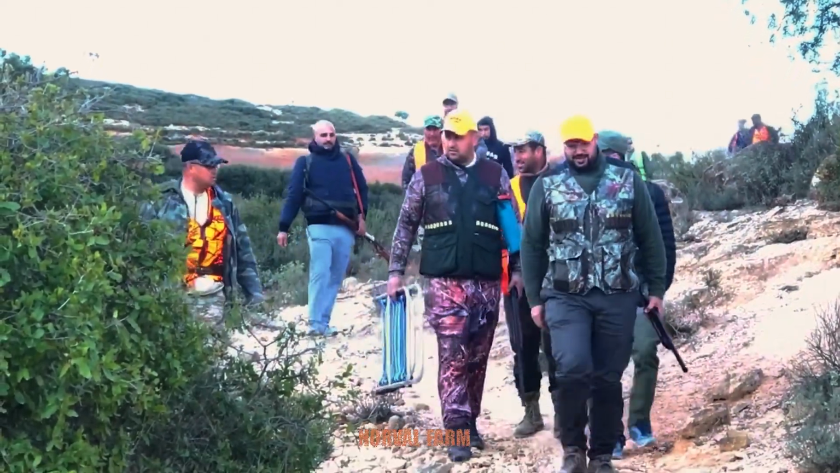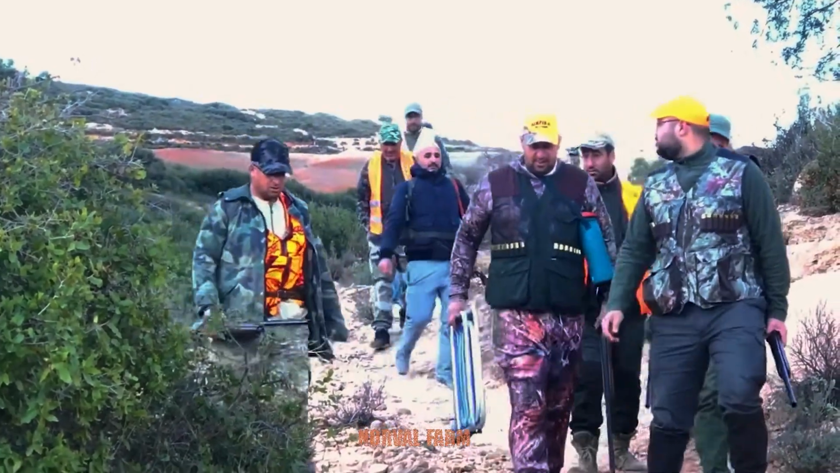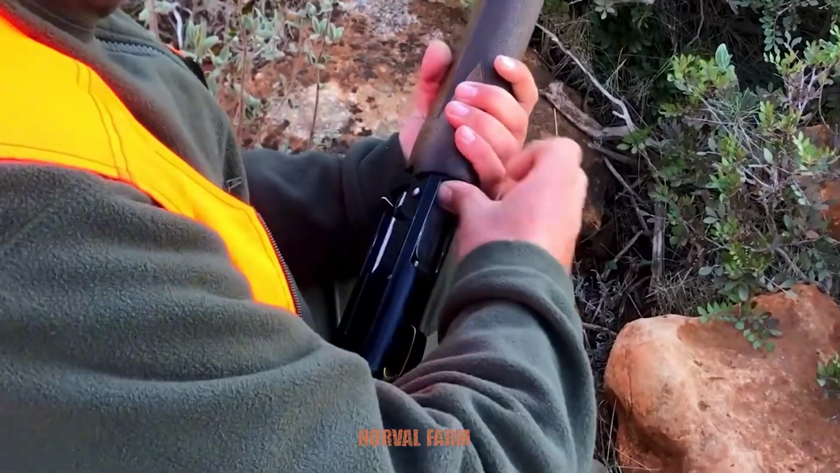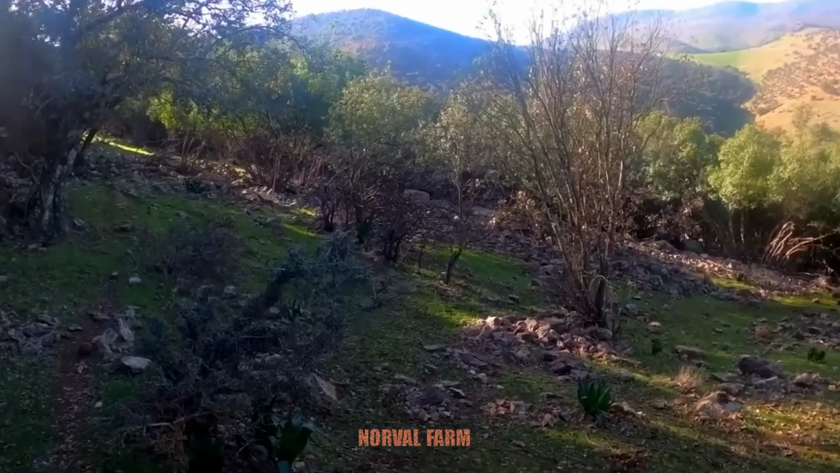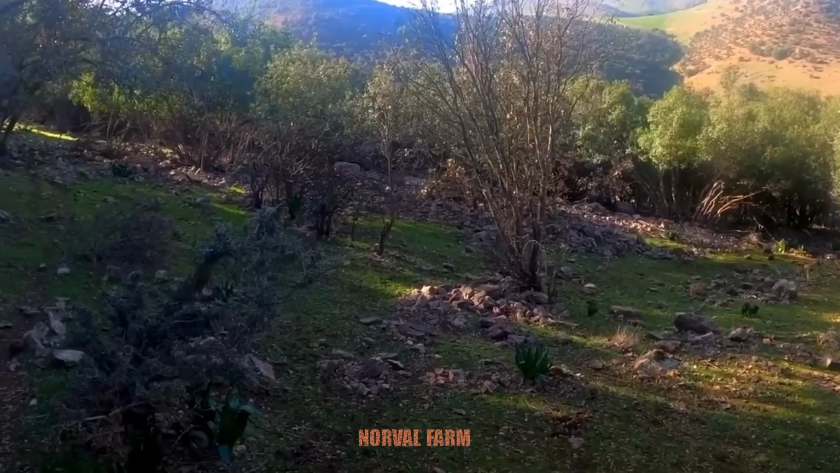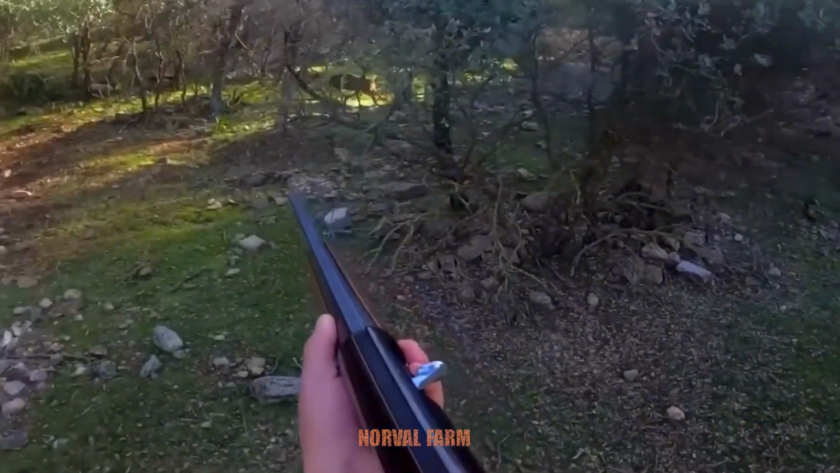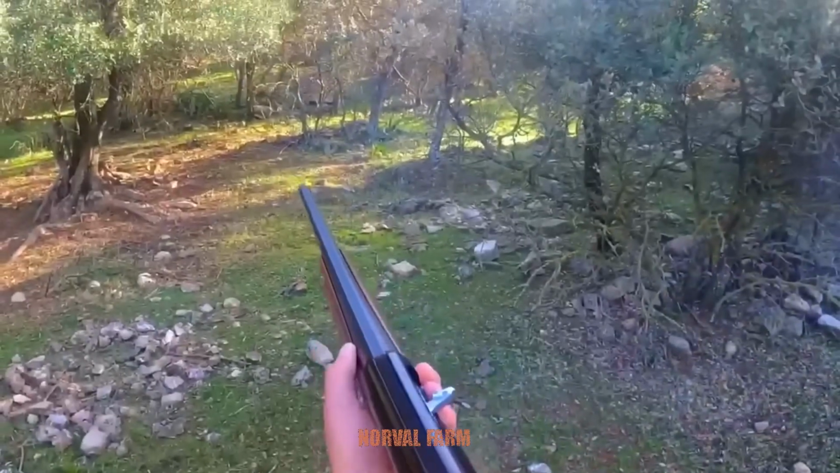Wild boars may outrun hunting dogs, but against seasoned hunters like us, they stand no chance. They sprinted at full speed, desperately trying to escape. But unfortunately for them, we had anticipated their every move.